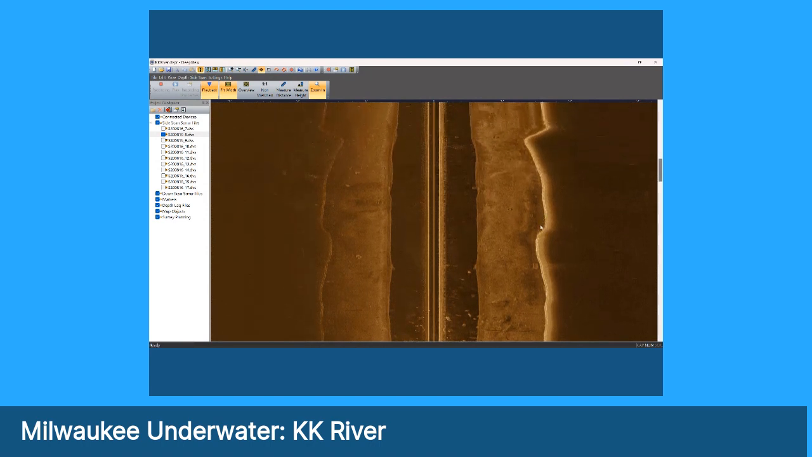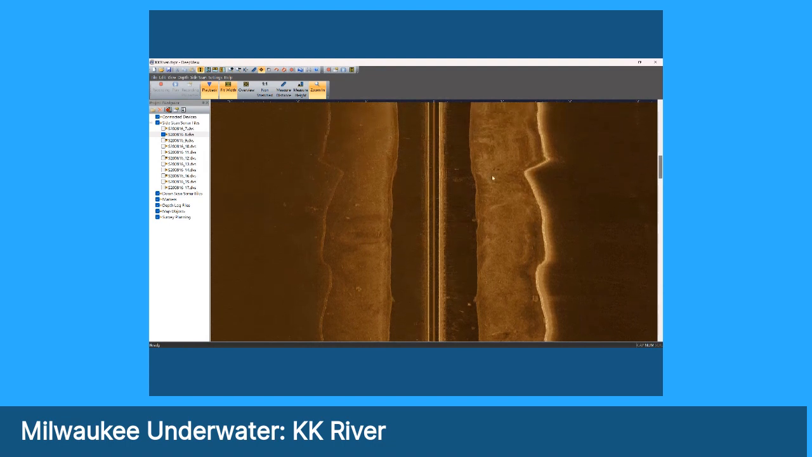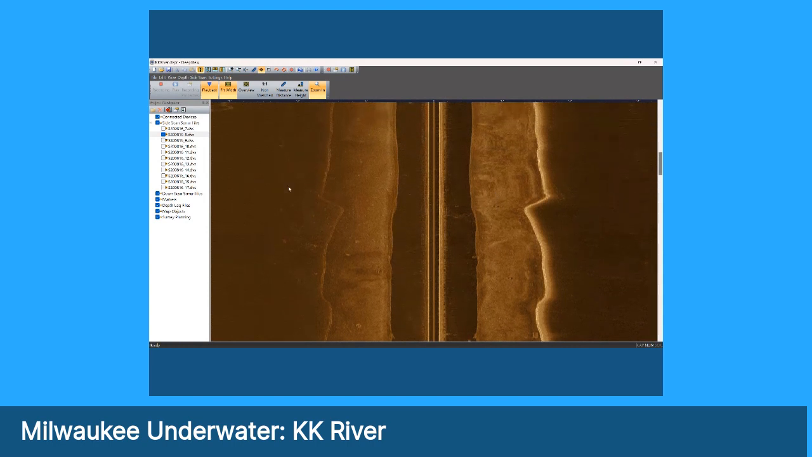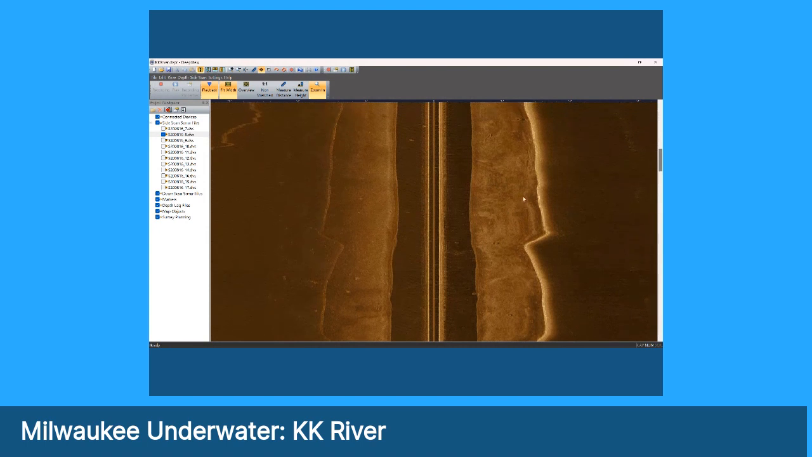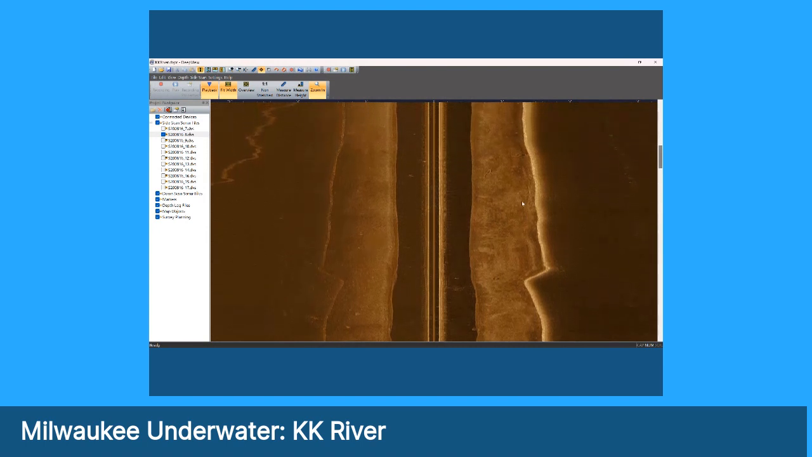That was probably a bumper or a fender that was lost off the shore. There's another one here off this little point. And again, you can see that off in the left channel, there's just not a whole lot on the bottom because it was dredged to project depth. And it's very clean. Not much has been lost in there.